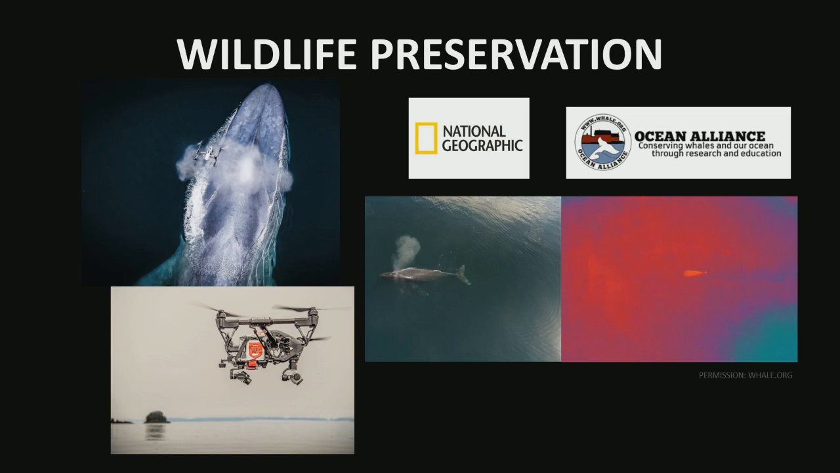Next, we'll step over to wildlife preservation. Ocean Alliance is using what they call their SNOT-bot to do a lot of study on whales. The SNOT-bot is here on the bottom left-hand side, and basically it carries a petri dish on top of it. As they fly above the whale, when it spouts out of its blowhole, it's catching snot on top of this petri dish, and they use this sample collection to determine different health attributes of the whale itself.